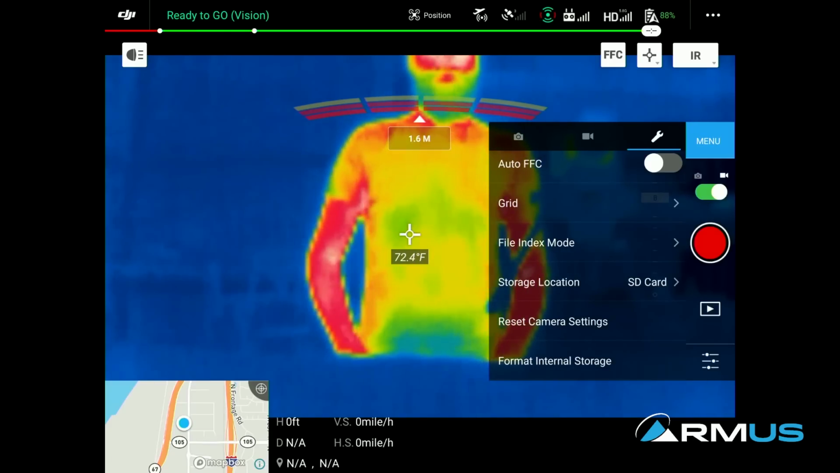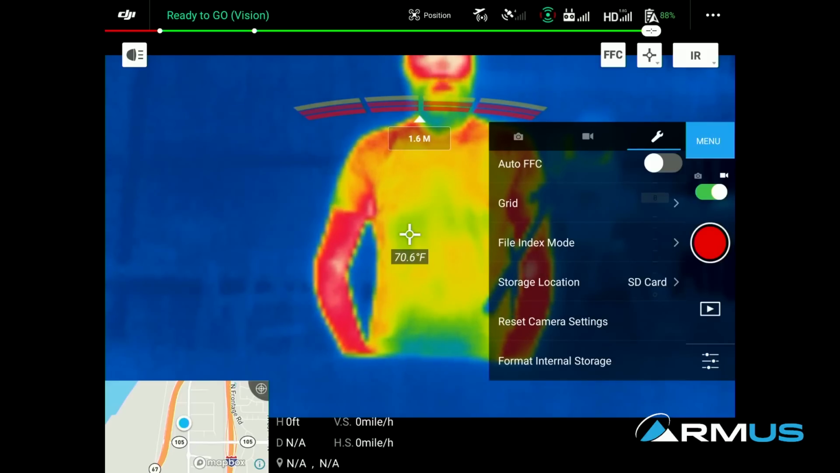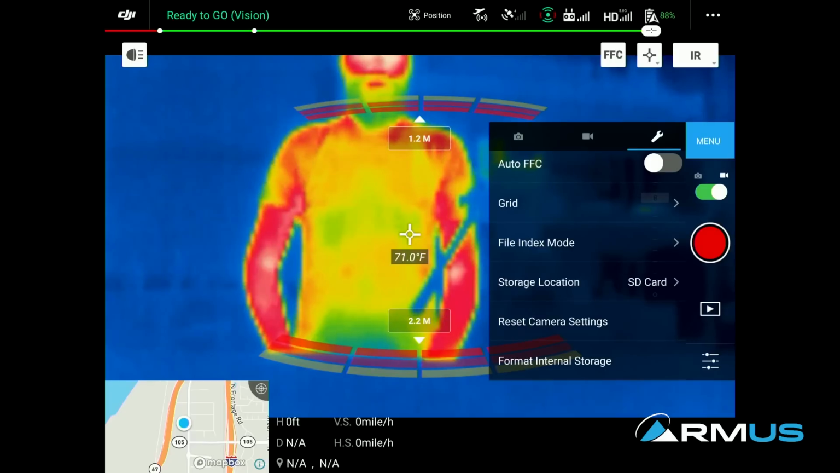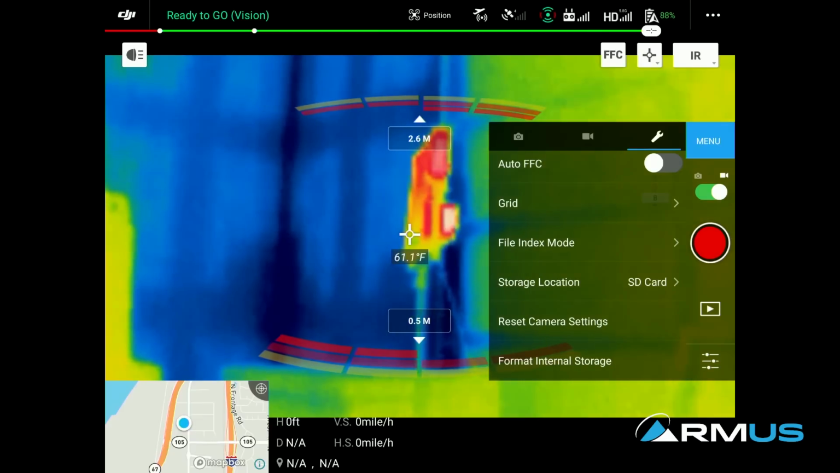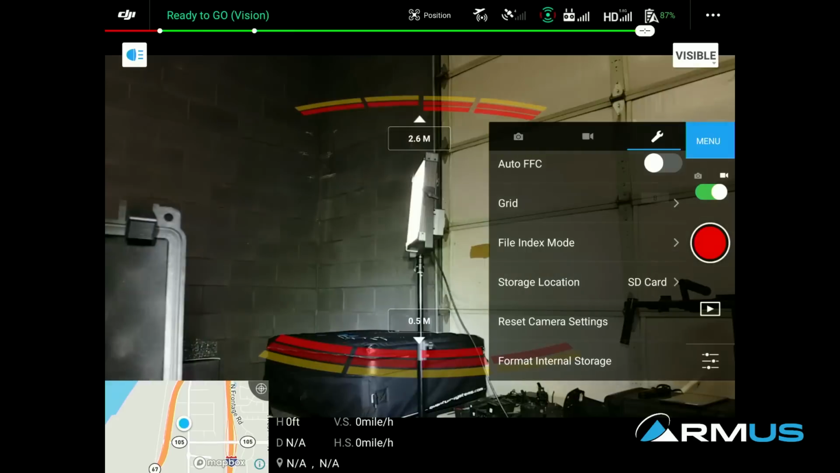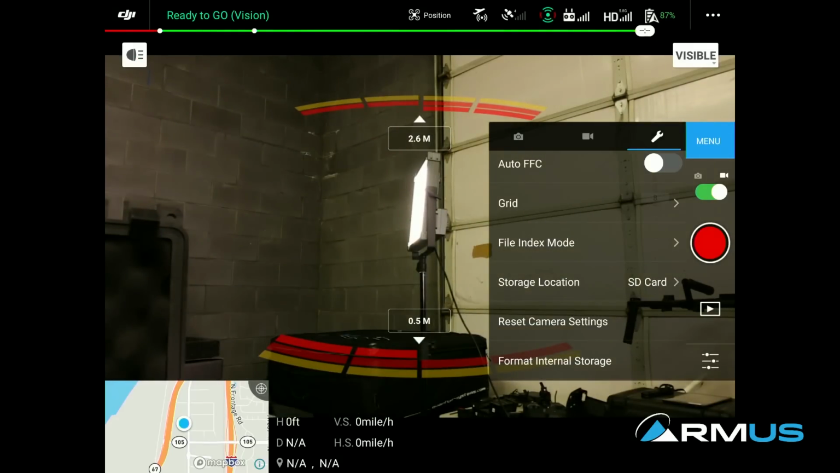There's a neat thing on the bottom here, and we saw that we have internal storage and we have external storage. So basically a micro SD card can be put inside, but for the guys that forgot their SD card, it has an amount of internal storage that is kept there. So that's actually a pretty cool setup. As well, if we're looking at other subjects, and we might have to use the RGB camera or the visible camera, I still have the spotlight I can turn on. We can see that turn on pretty bright, on or off.